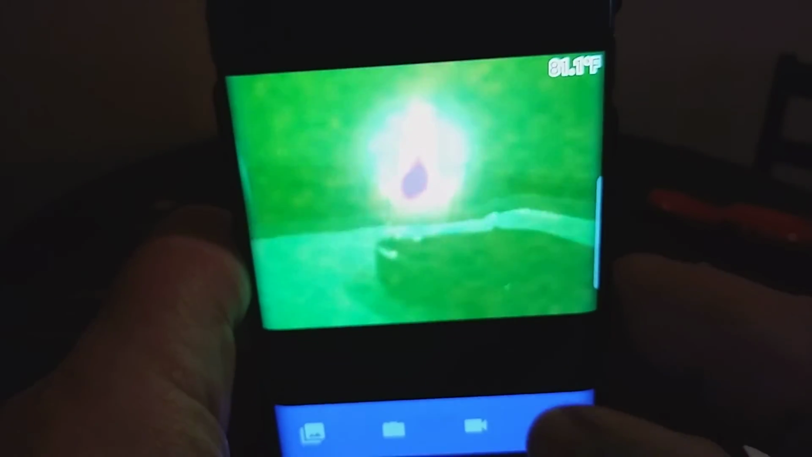It's offset because I don't know if I have a bum device, or that the distance between the two they didn't really take into consideration. It's kind of like a rough estimate. And this is it, normal viewing, thermo, and then you could just tap right on where it is.